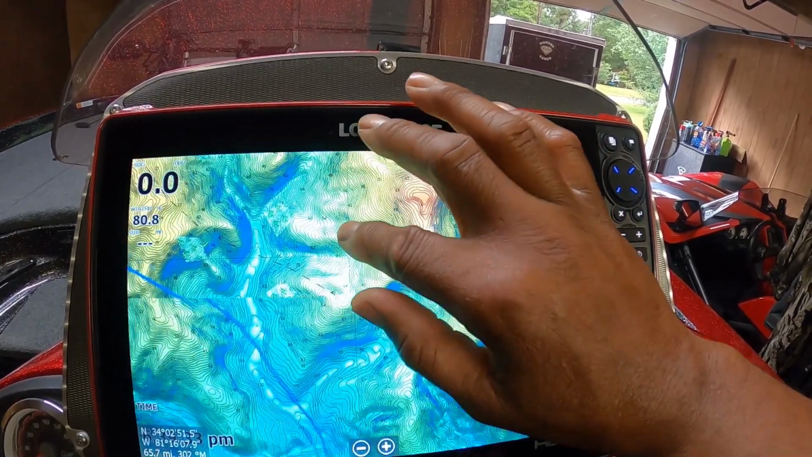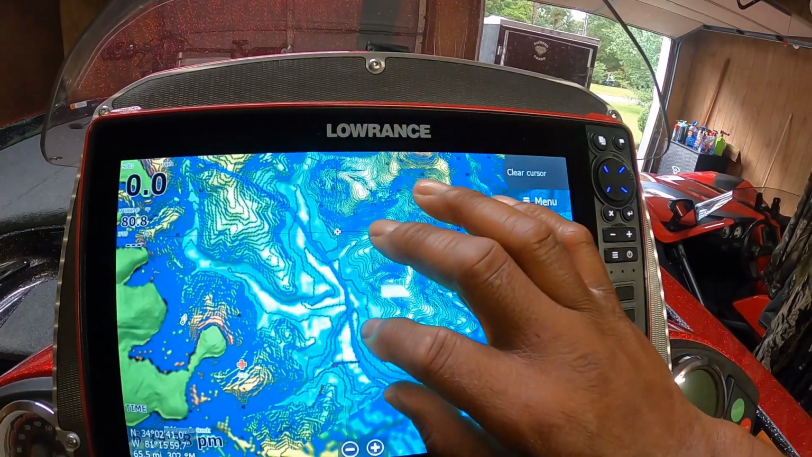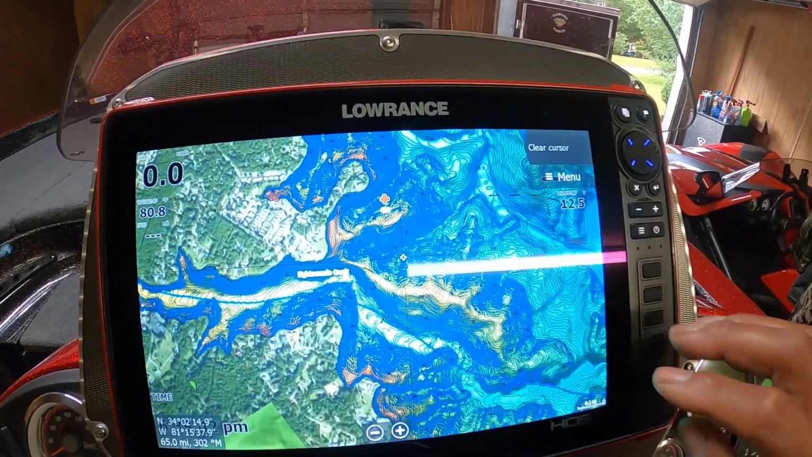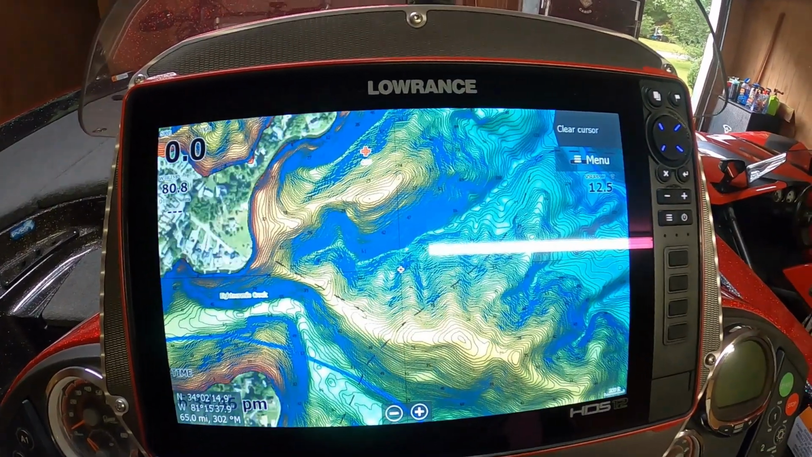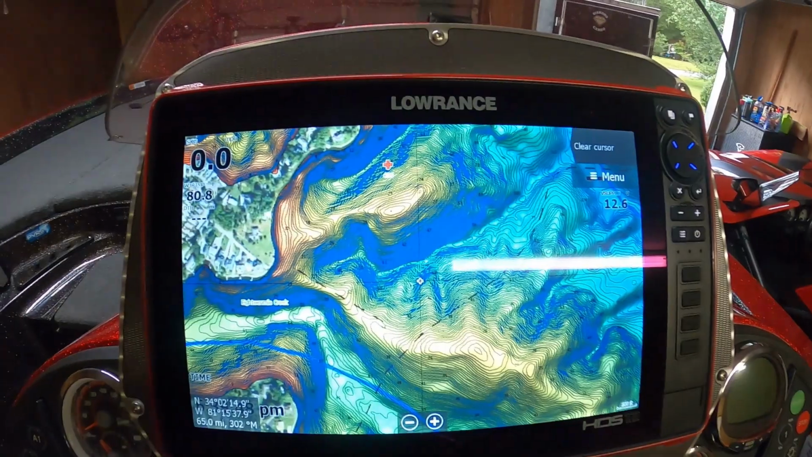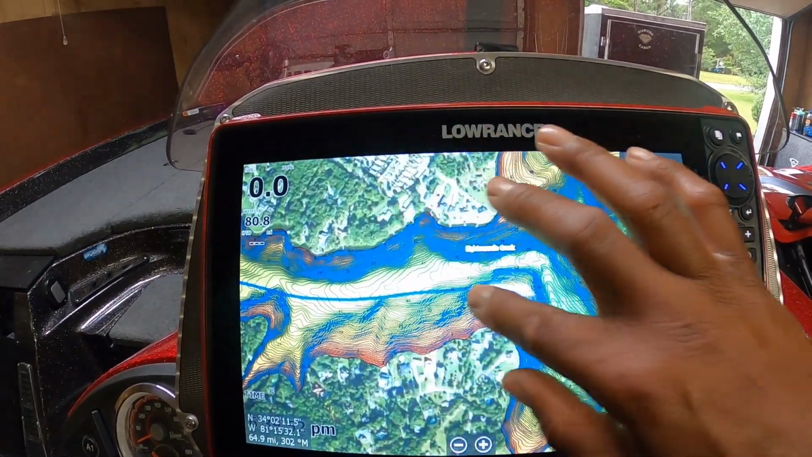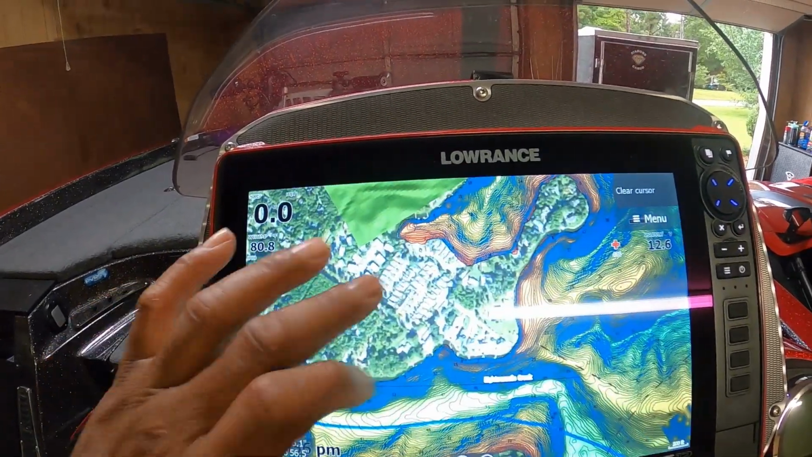And also your creeks meandering into these coves are a different color. It just makes your map pop, where you can see these subtle changes and see some irregularities, maybe highways for fish navigation.